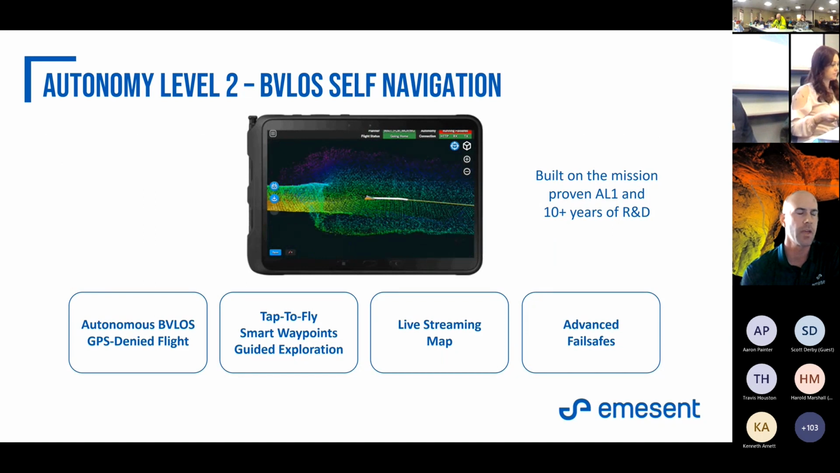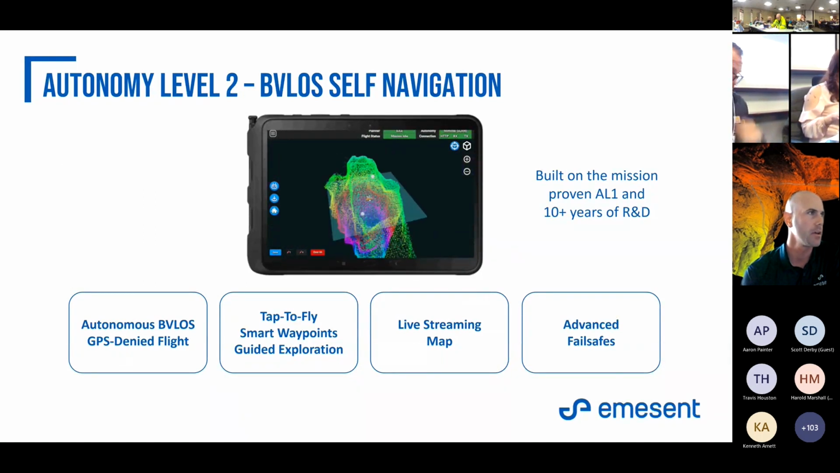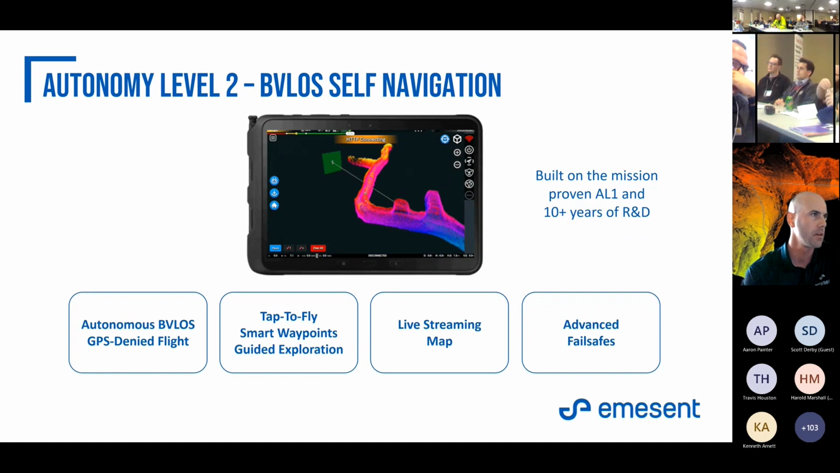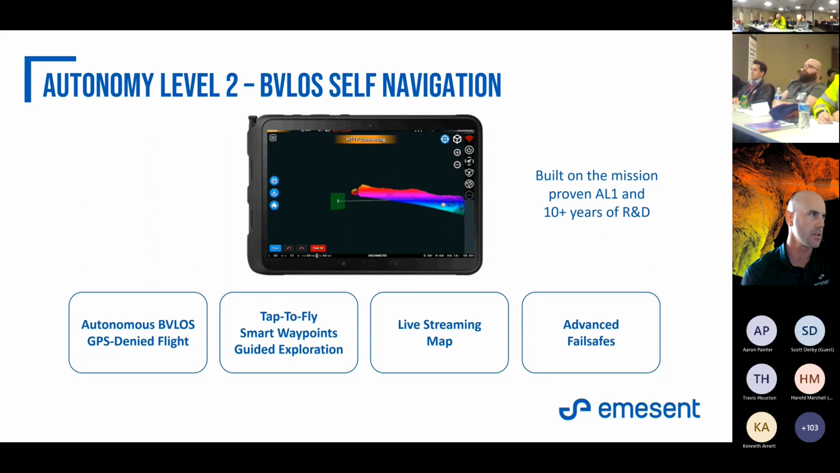So here's autonomy level 2, what this looks like. You're using the tablet. We sell a third-party tablet, or I mentioned earlier that there's actually a Wi-Fi signal that's being emitted from the Hovermap. You can pull it up on your iPhone or whatever phone you might have. You log in, you can set your waypoints.